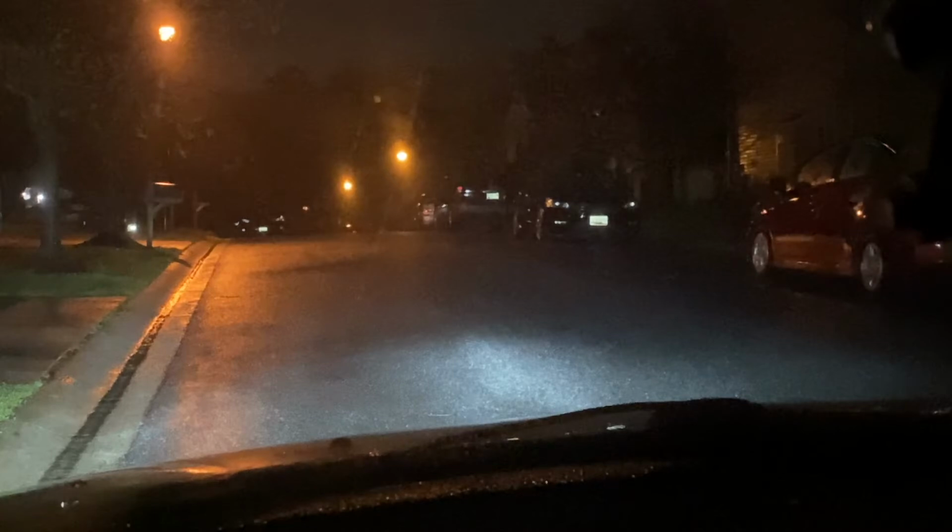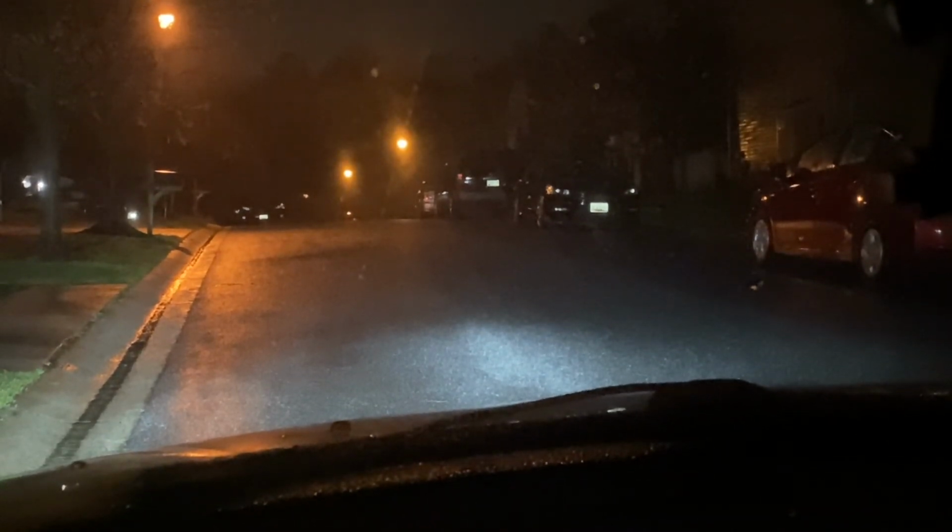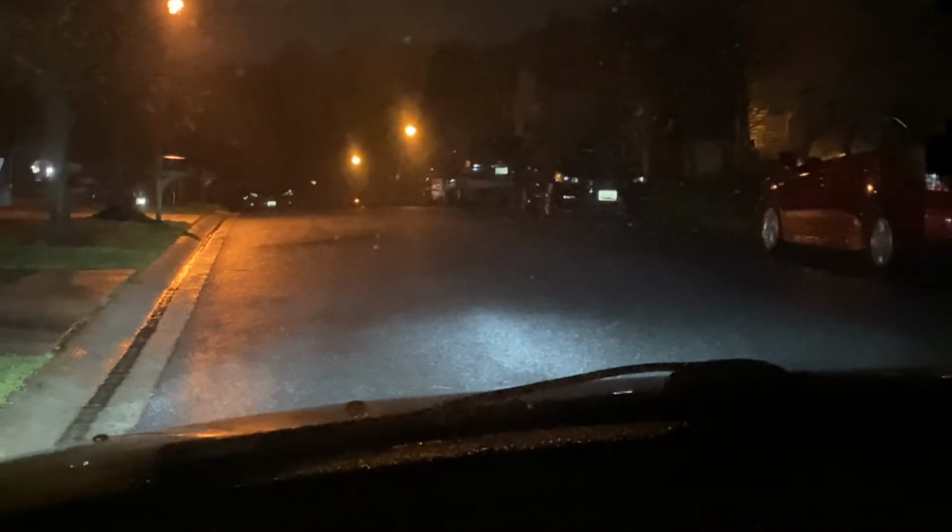I mean, that truck up there, the truck's gotta be at least 100 feet away. At least 100 feet away. I'd give it a little bit more than that, but it goes a pretty good distance with the light.